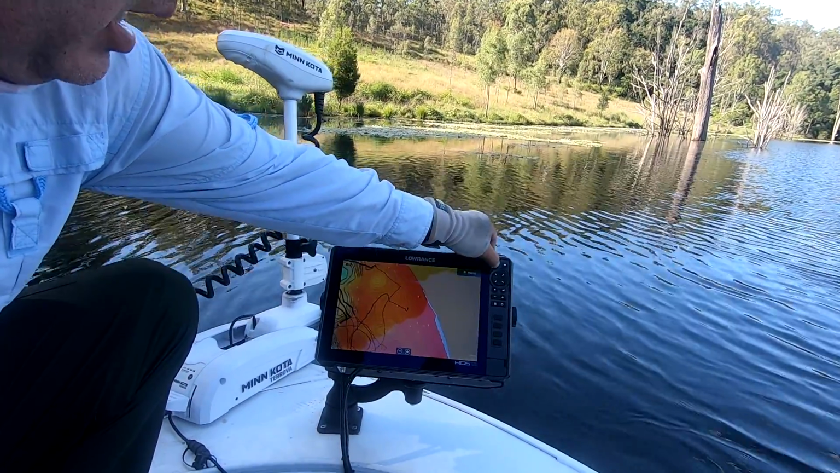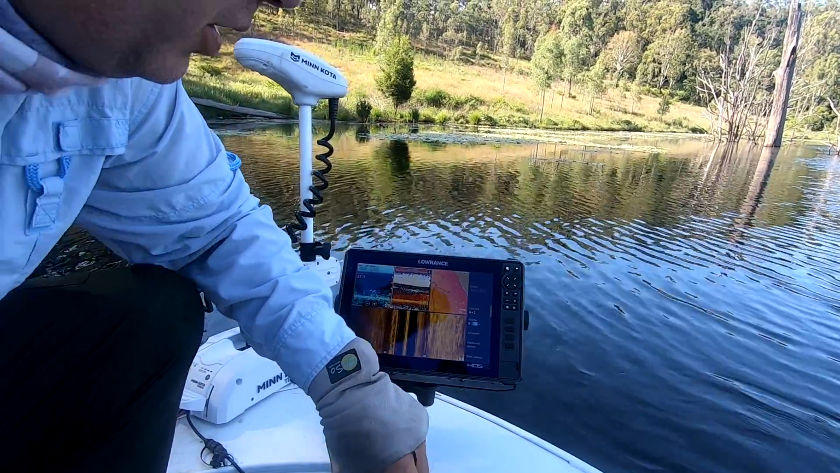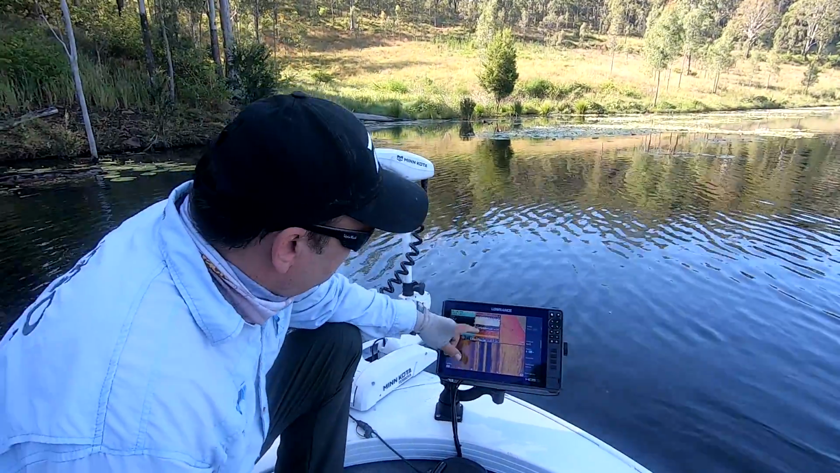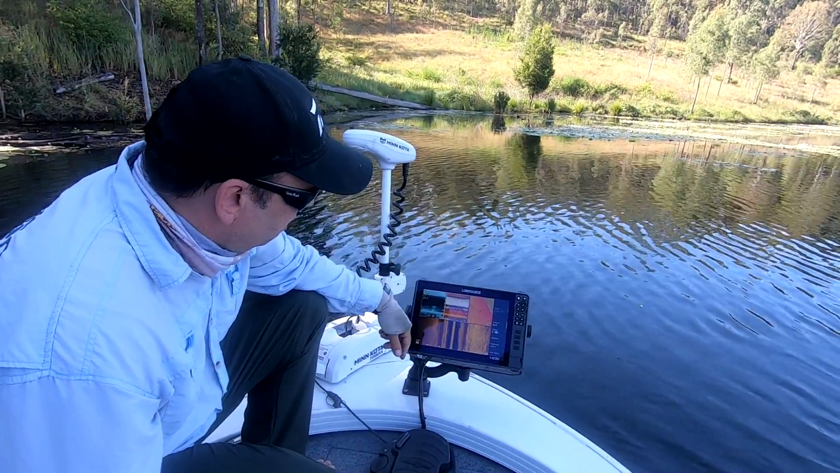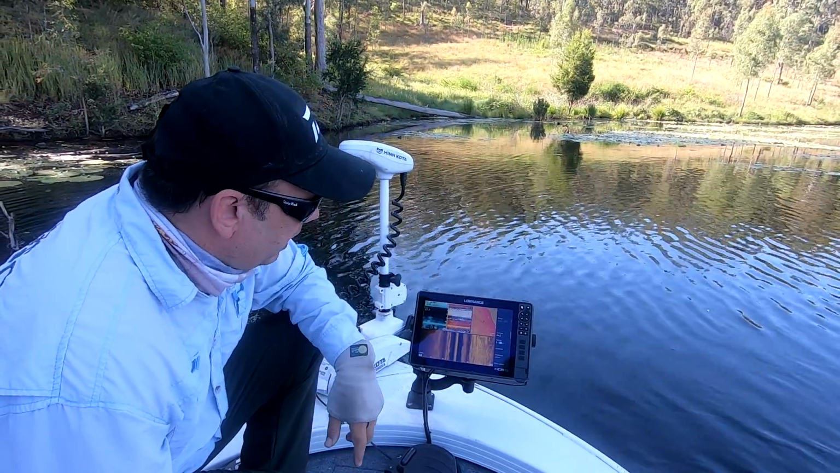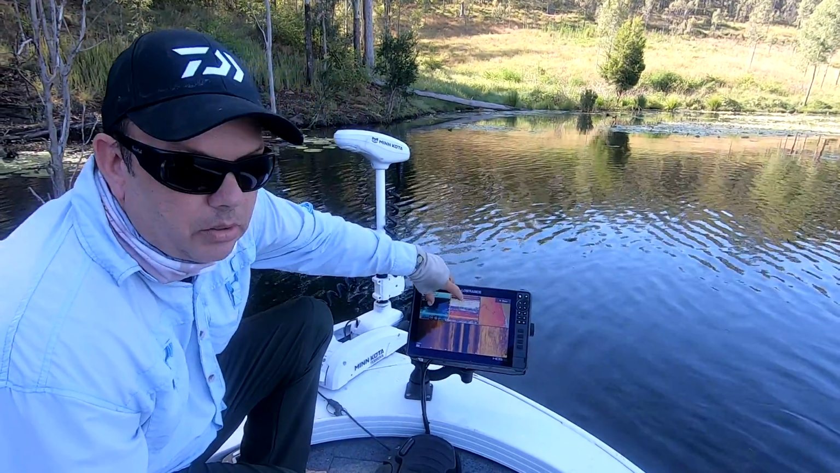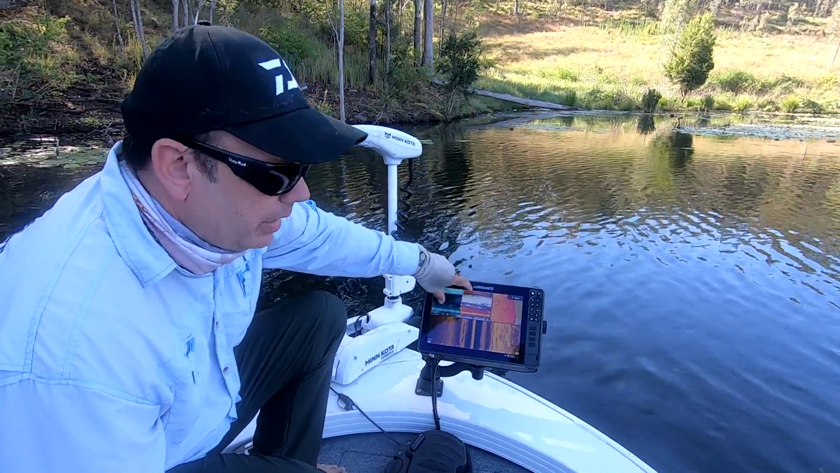And then I personally like a 3 screen. So I have my side imaging, my traditional sonar, my down imaging, and then the mapping on that side. And I do that because these ones here to me are not as critical. I just like to know what depth I'm in and if there's fish underneath me.